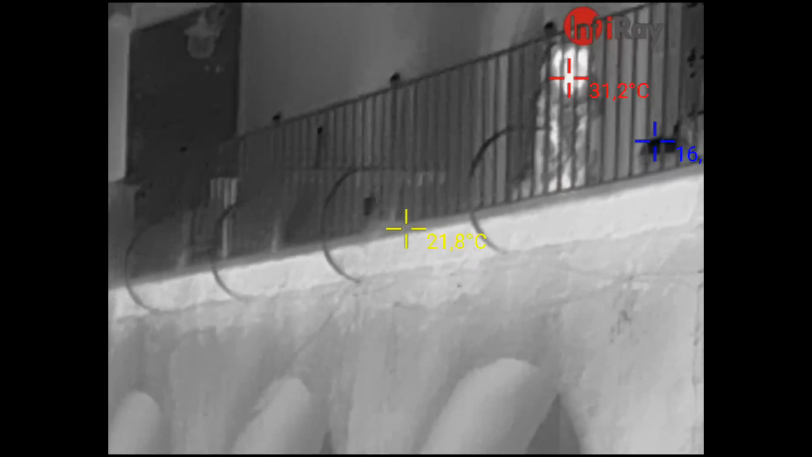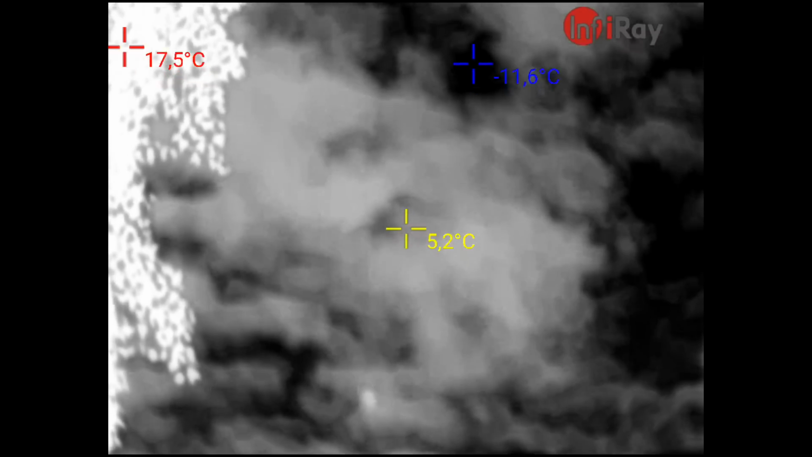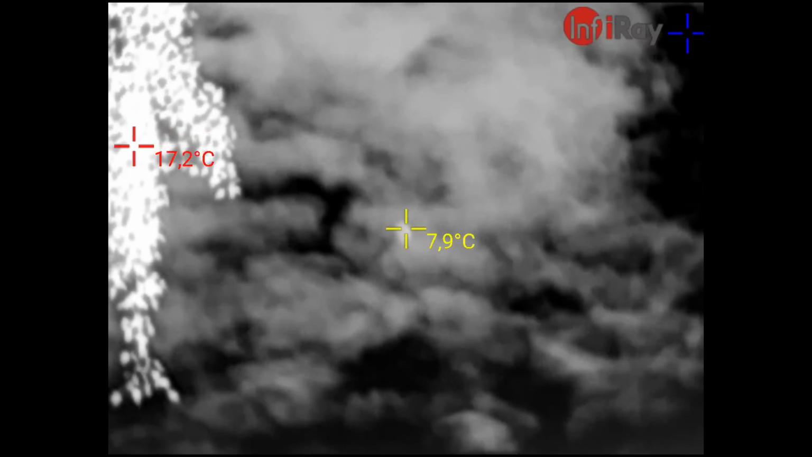And up here we can see our dear Rolfie. Rolfie's snout is very warm. It's actually like 30 degrees. You see, these are the trees, which are really still warm. And up here we actually have clouds and the moon. We can't see the moon, even though it is there. It is a little bit warmer than everything else.